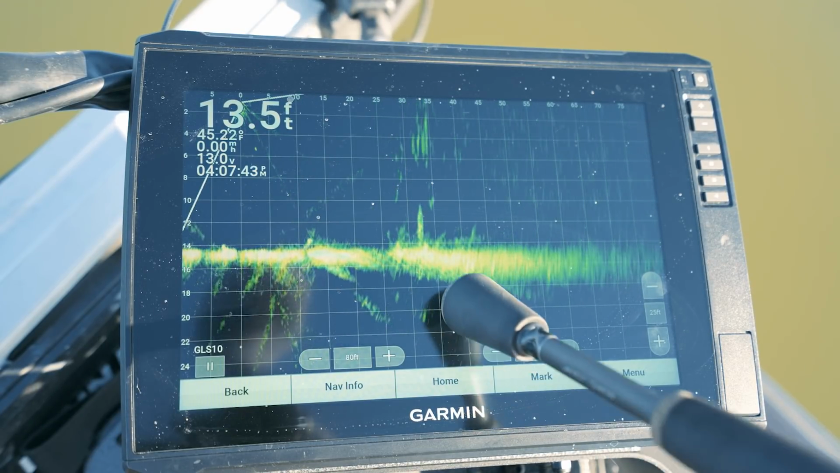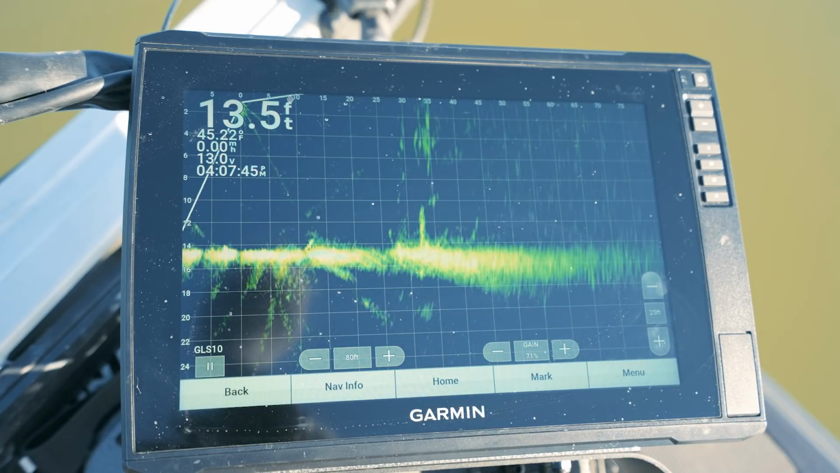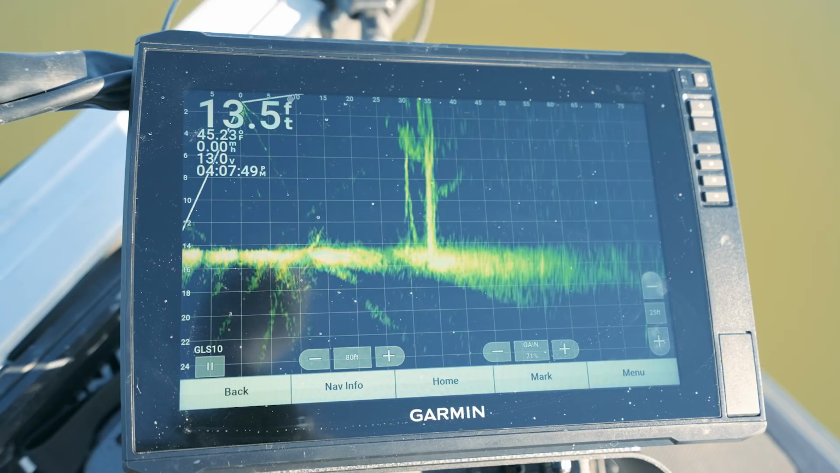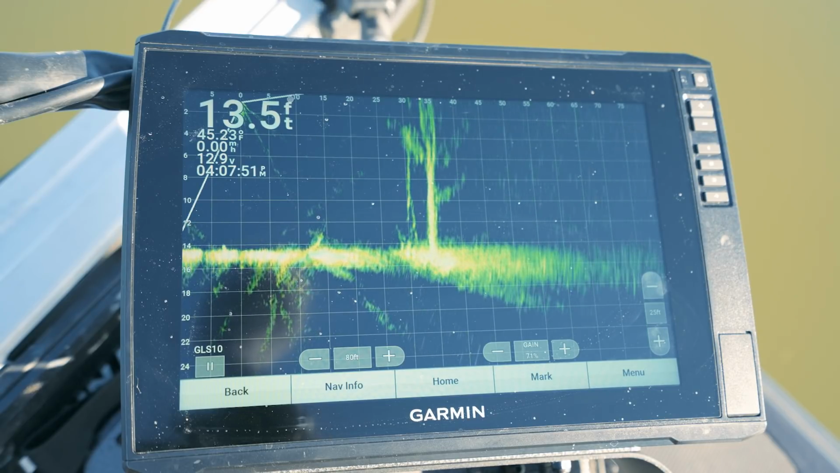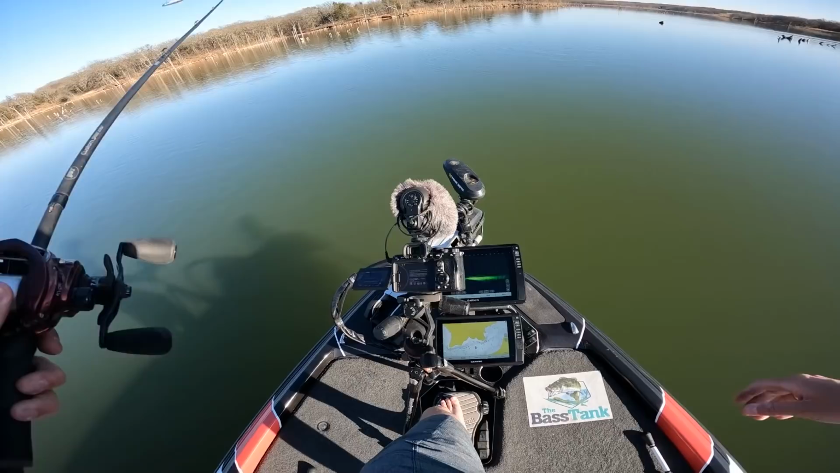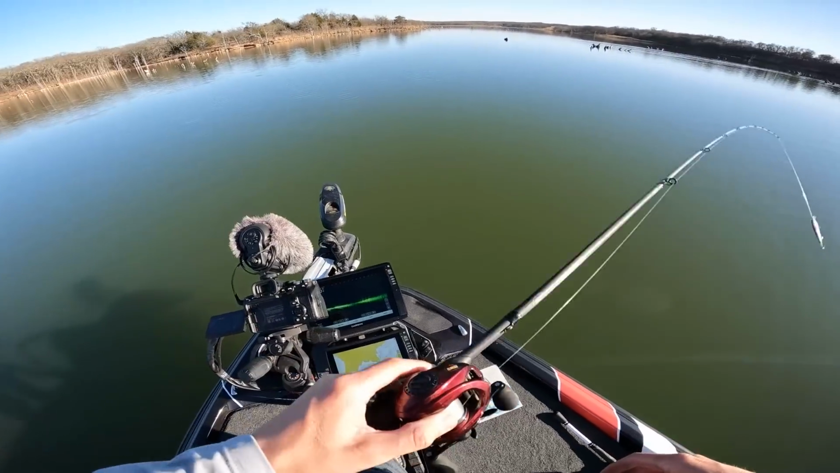The most fishy thing down would be down here at the bottom, a very hard green return. As you can tell, if I turn the transducer toward the base of the tree, the return gets much, much stronger and brighter. That's what I'm looking for, a fish.